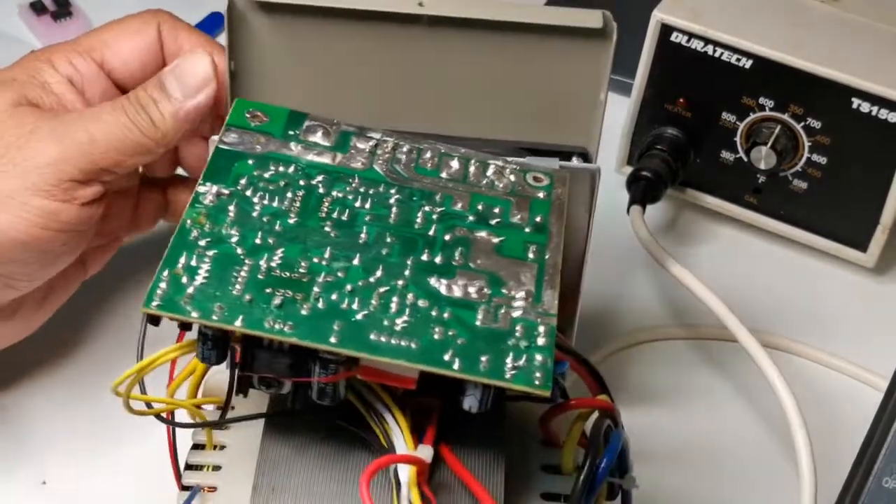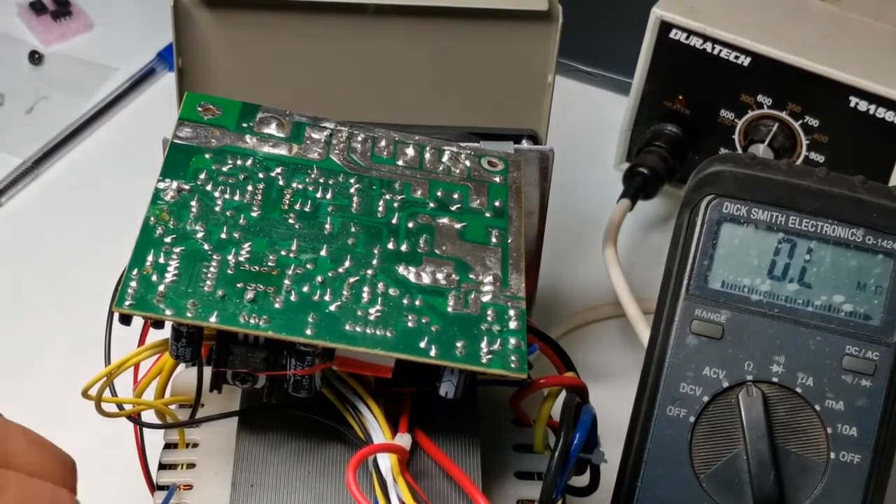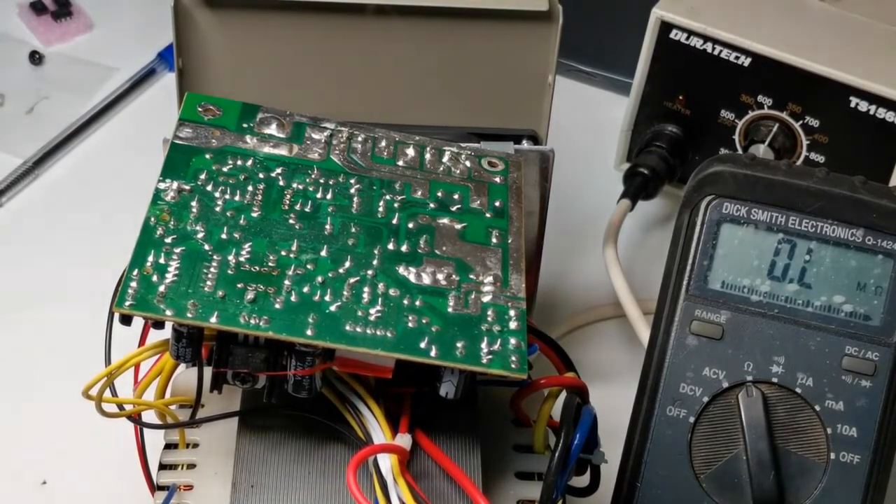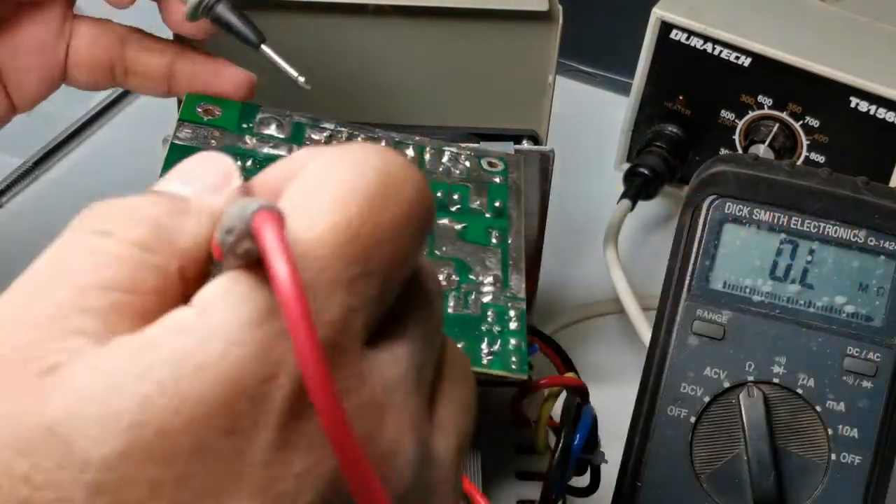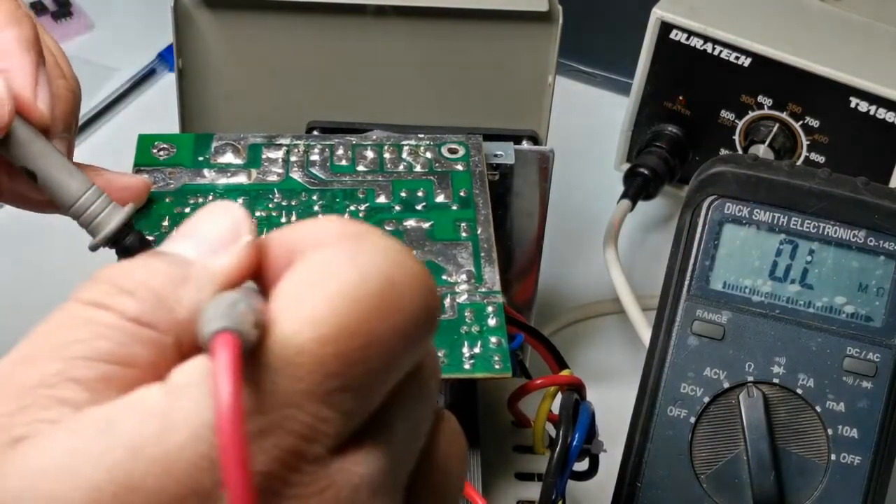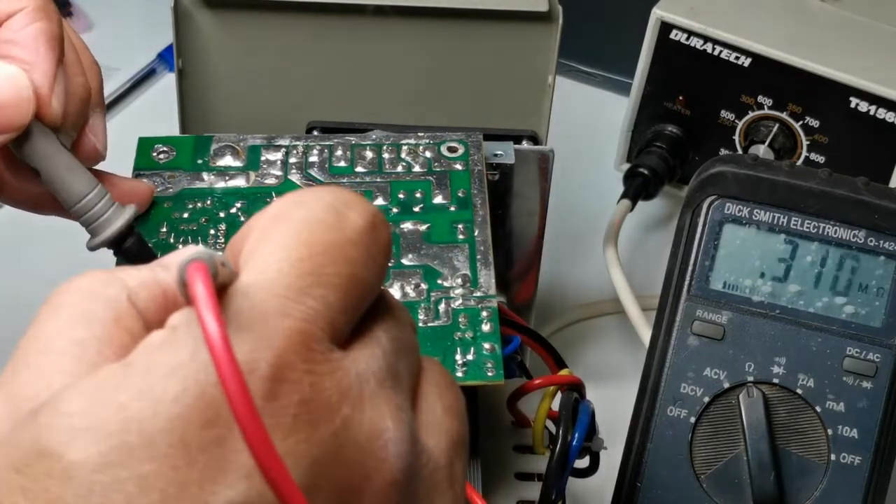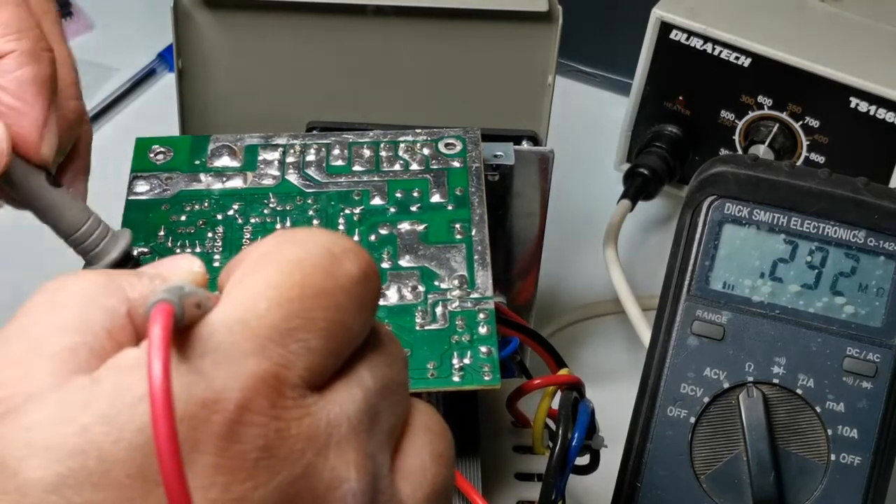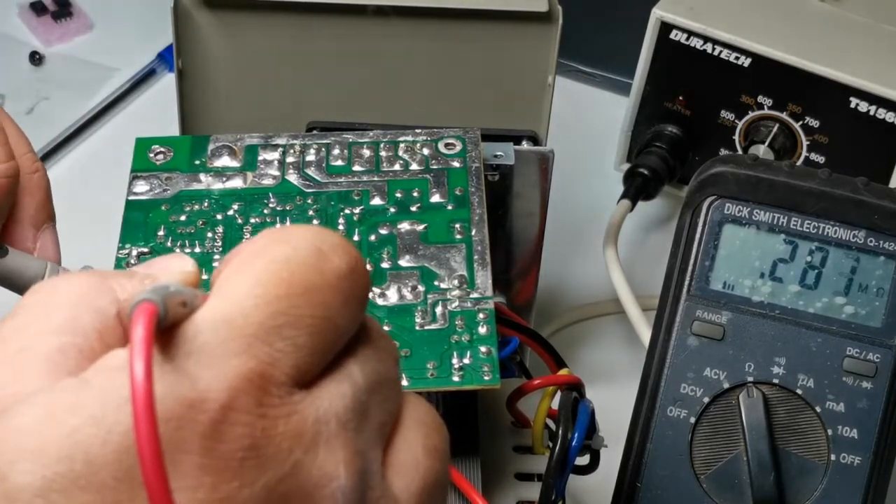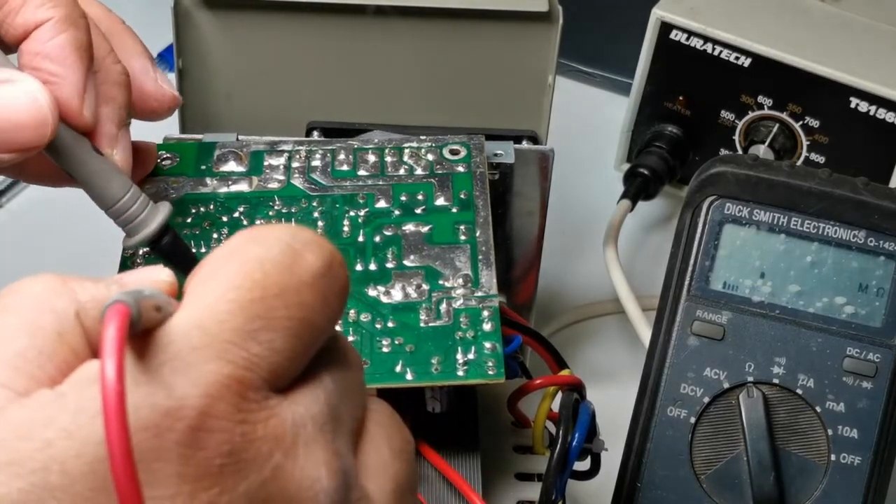Now we'll see if the resistance increased between pin 8 and pin 4. Okay, that resistance has gone to 0.3 meg. Wow, I think we found a problem. So that's really good, really good.